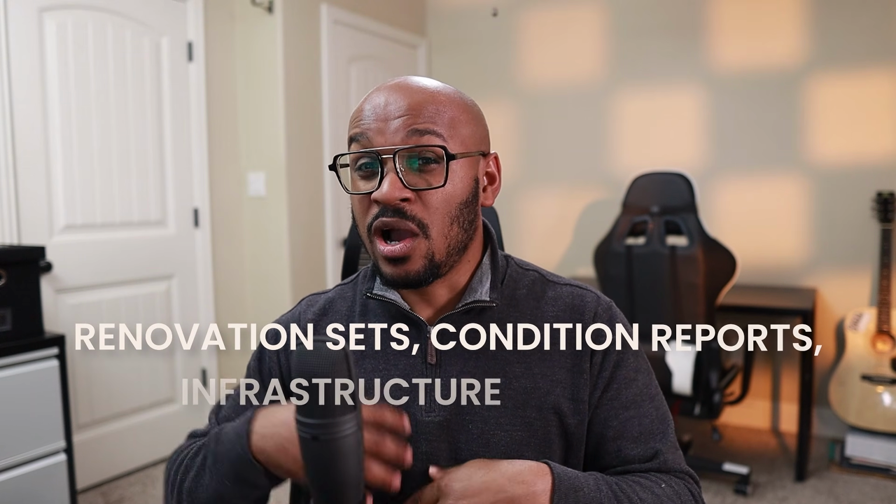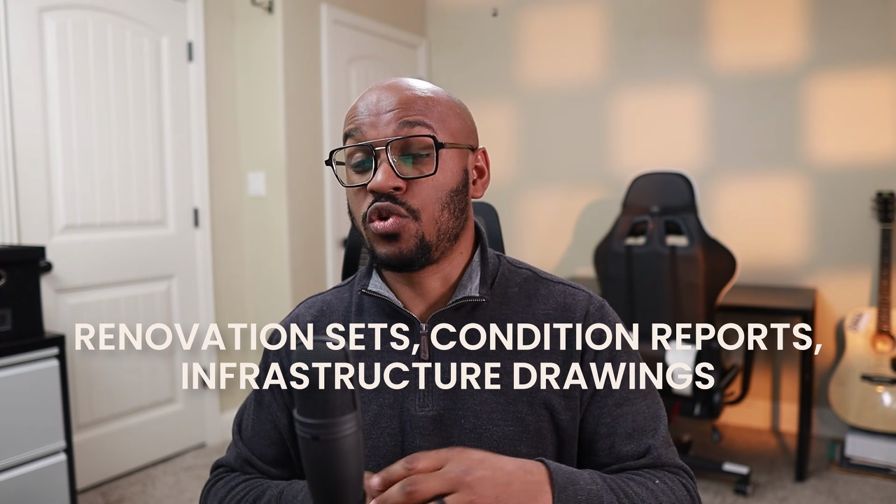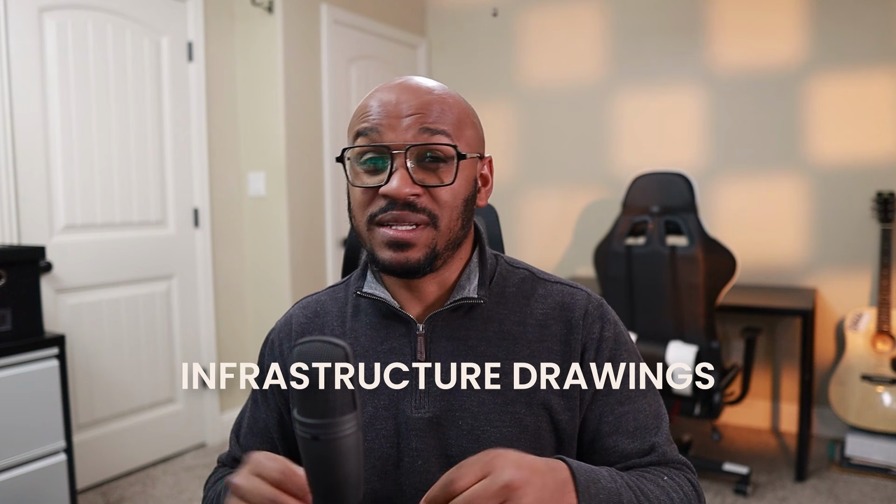So for as-built documentation feeding into Revit or AutoCAD, you talk about renovation sets, condition reports, infrastructure drawings, that difference is meaningful. Half the error margin means cleaner geometry and fewer discrepancies when your point cloud data starts driving design decisions.